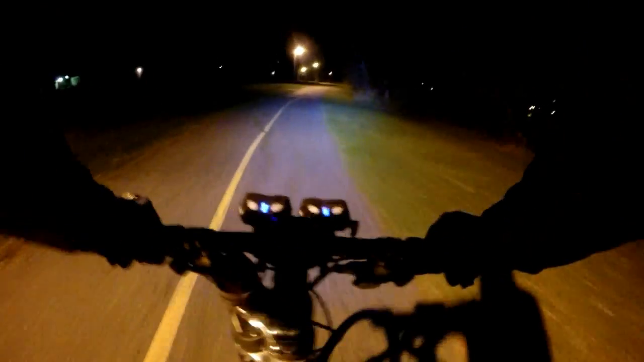Faster than the car. The wind has noticeably died down since we started, which it did say in the forecast that it would die down late tonight. Okay, so we've been out for an hour. One more complete long lap, and then riding home should give us an hour and a half.